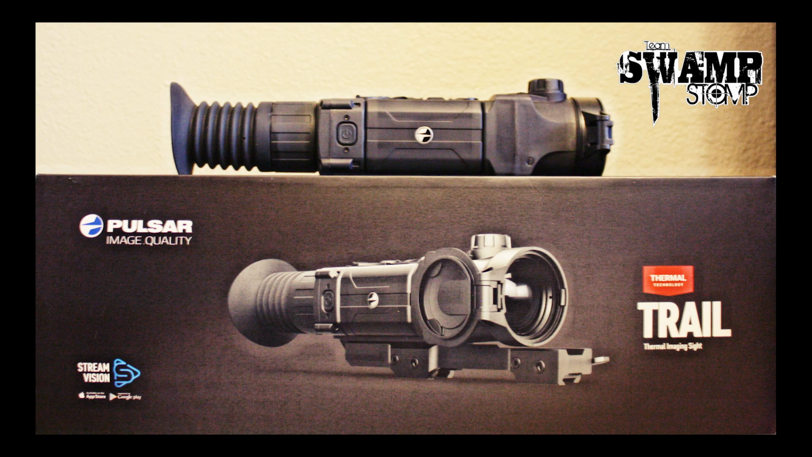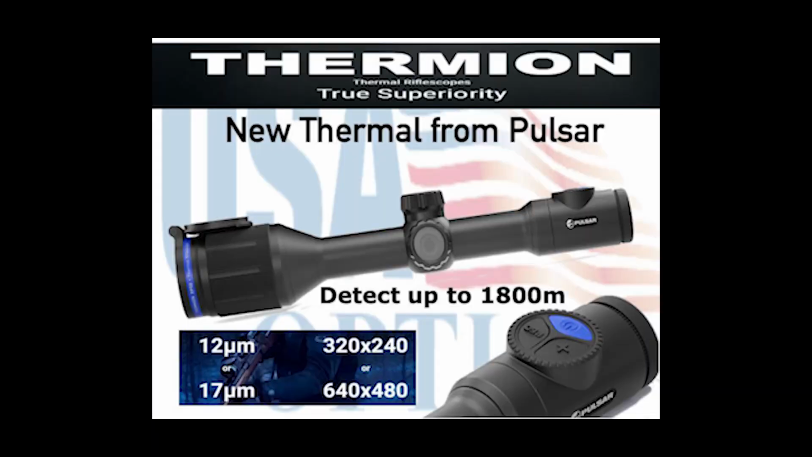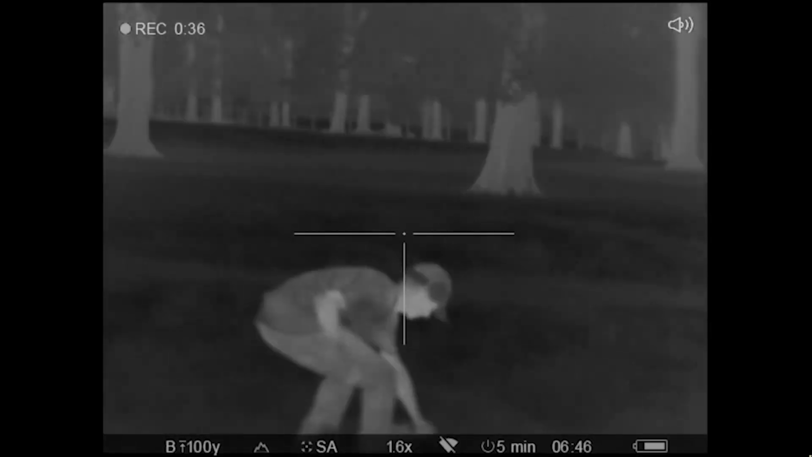What other key features are on this version? A few months ago, they came out with a new one. It's the same basic guts of this Trail model, but it's called a Trail LRF. So it's got a built-in laser rangefinder. You have a little square inside your screen, you just hit a button, and it'll tell you the exact range. I saw one that actually had a ballistic calculator built into it, so you lased it with the laser rangefinder, and it would calculate your drop and stuff. It's really never ending on what you can do with these things. The technology is just so good, and it's super easy to plug these things in, put your videos on a computer, or look at them through Stream Vision. The technology is awesome on all the functions these things have.